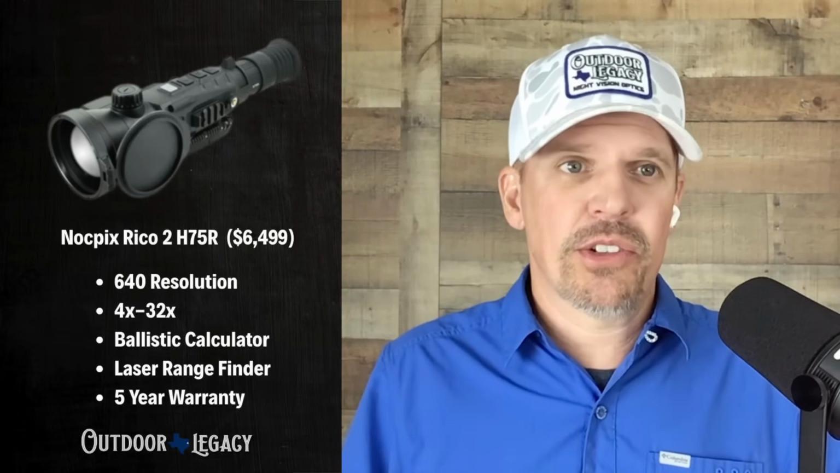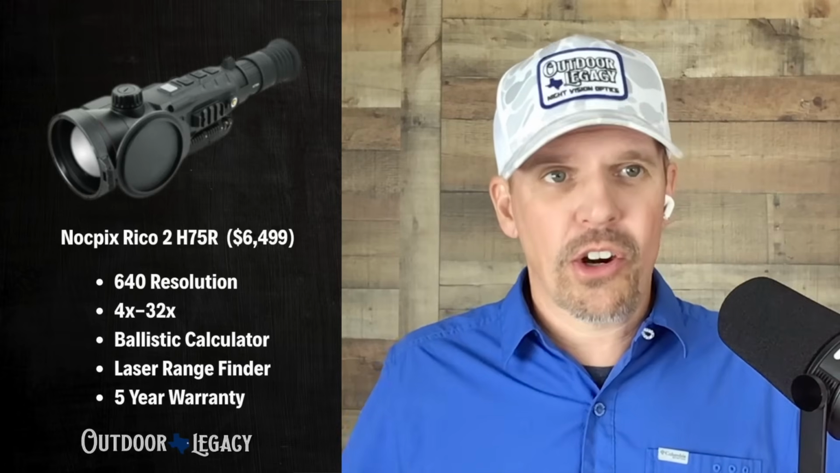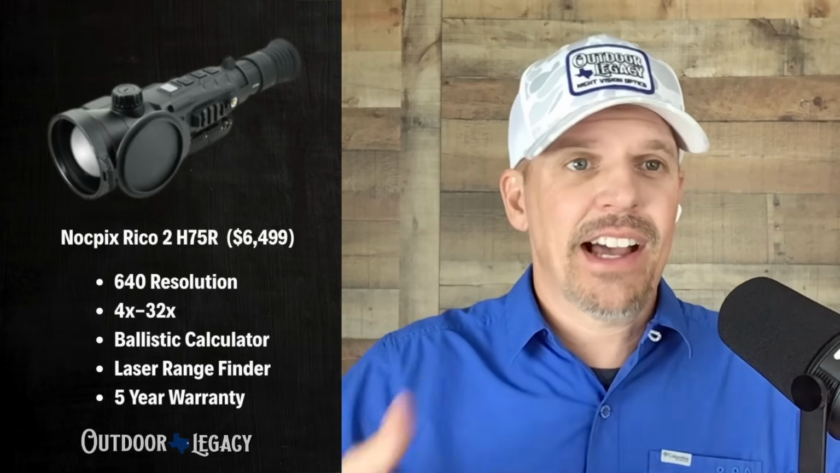That's right. And they had to use a 75 millimeter lens to get it. So that's something that you've got to understand. We're not going to get into all that now, but basically these high resolution sensors require larger lenses, and they're harder to get the higher base mag out of them. So again, the first 3-power 1280. It is a big optic. I mean, the 75 millimeter lens, it's a shocker. That's a big lens.